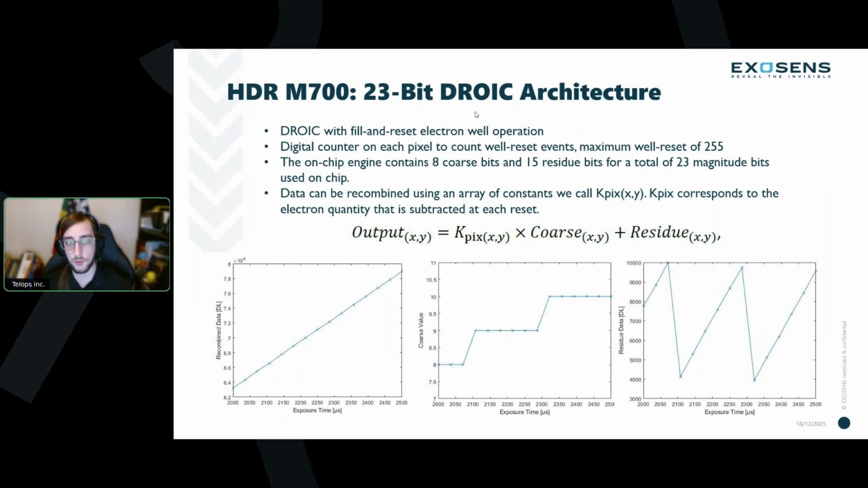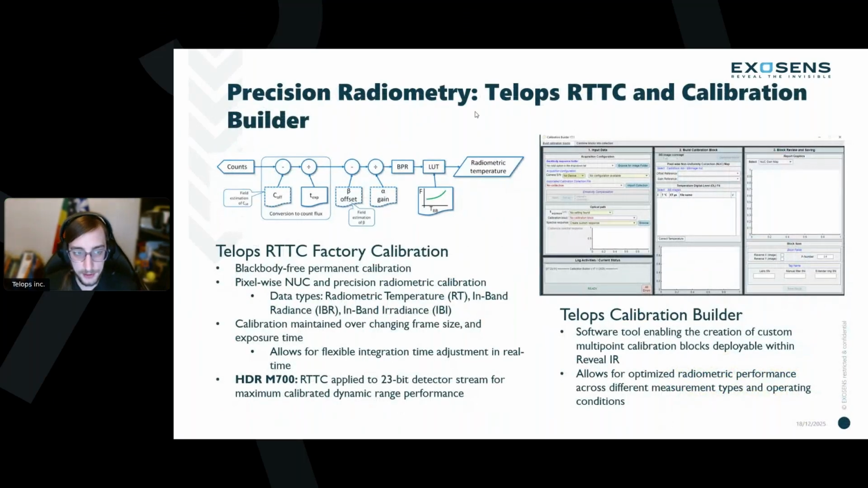And thereby we can recombine after the image has been collected, to multiply the amount of charge that has been subtracted from these wells, and then add the residual value. So I guess we should mention that calibration. It is still the Telops global permanent calibration that you know and love.